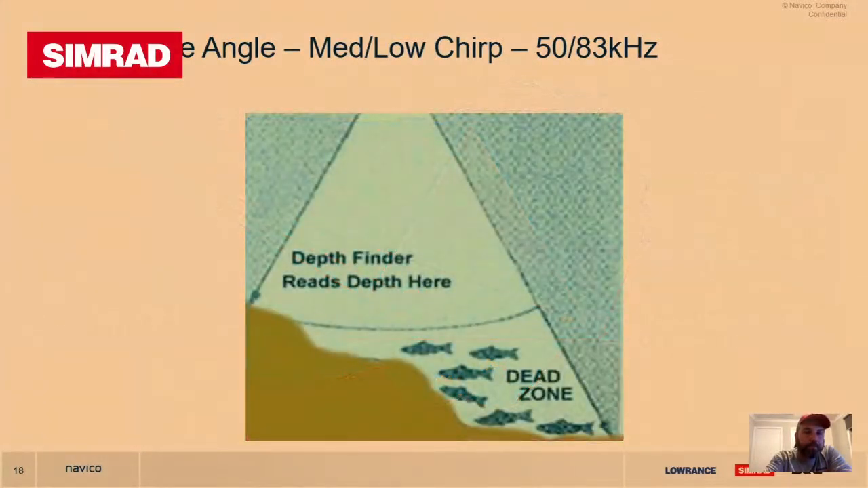the sonar doesn't paint the full picture of what you're seeing. The depth finder will actually bounce off the top of the rock and may actually hide the fish that will be there on the edge, you may miss them. So click over to the next one.